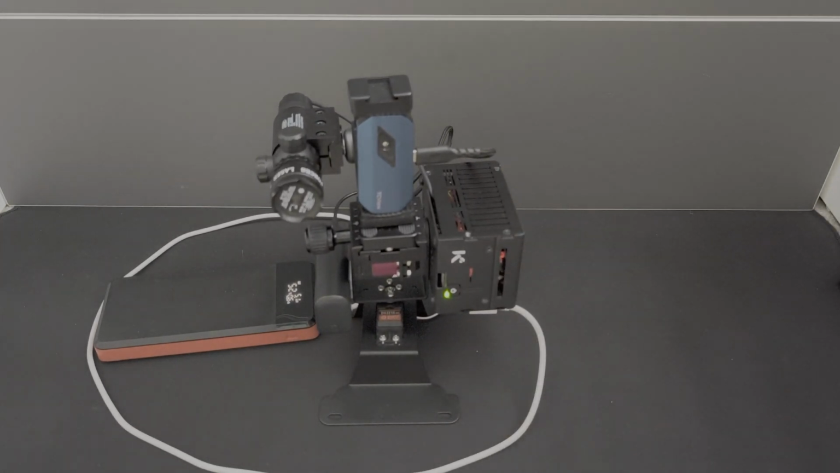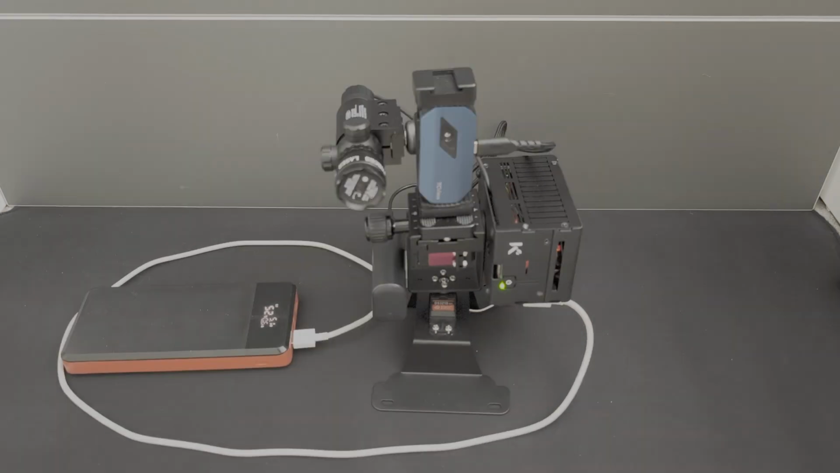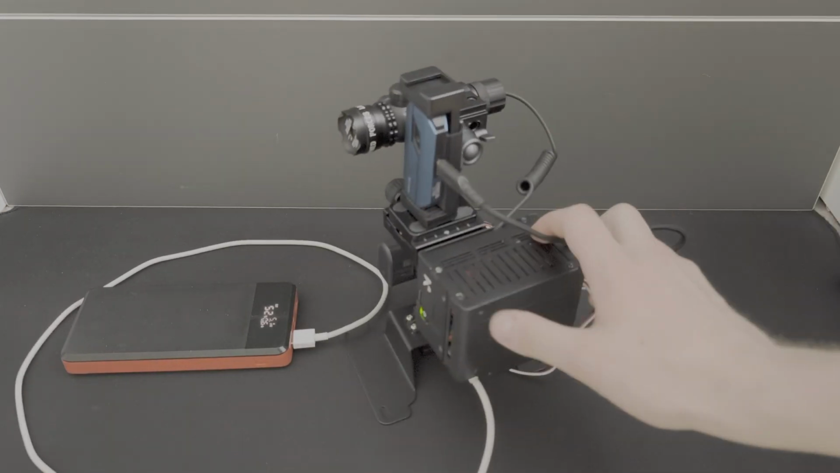This program is built so that when the Raspberry Pi gets power, it automatically turns on. It identifies what thermal camera from Topdon is connected, and it identifies the servos and starts a Wi-Fi hotspot. This Wi-Fi hotspot is then accessible through my graphical user interface, which I'll show you in just a bit. Other than that, I can show you the cable managing.